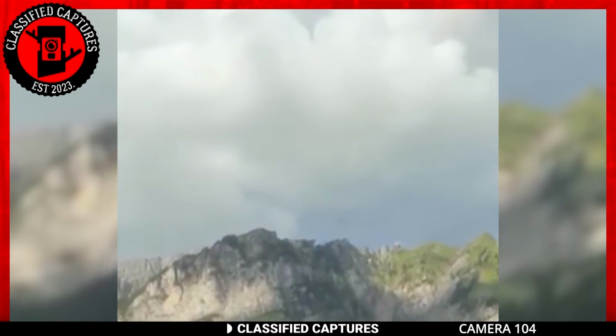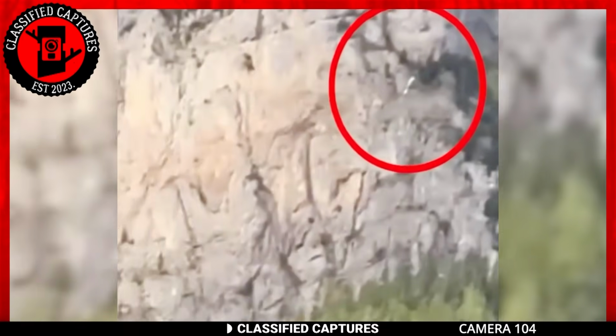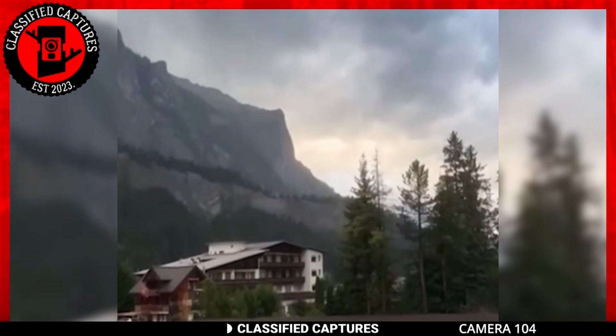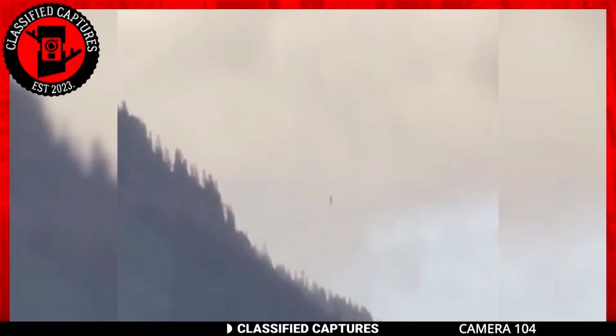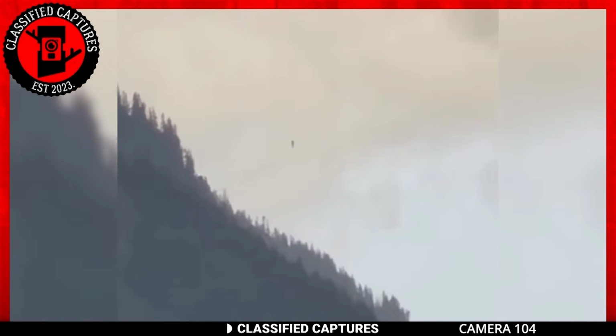Now we're left with more questions than answers. What on earth, or perhaps beyond it, could this be? If you live in the area, maybe you can help shed some light on this puzzling sight. Let us know if the mysterious presence in the Swiss mountains still lingers.